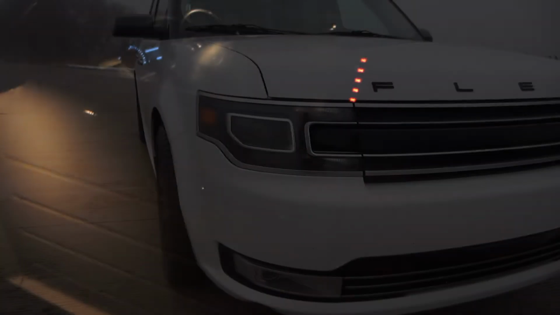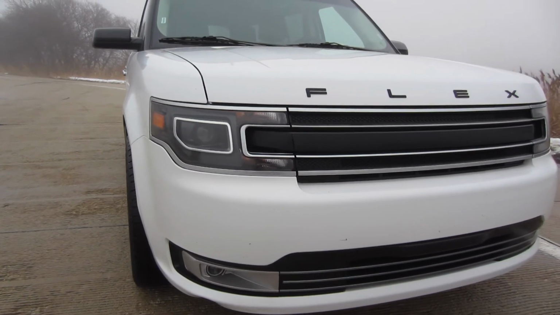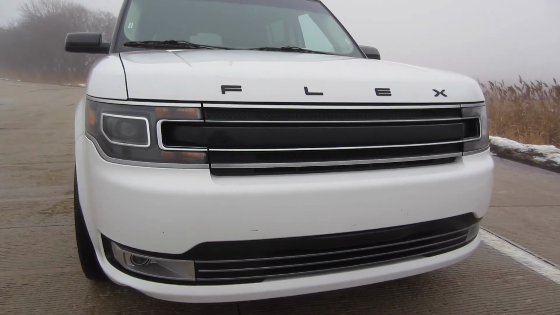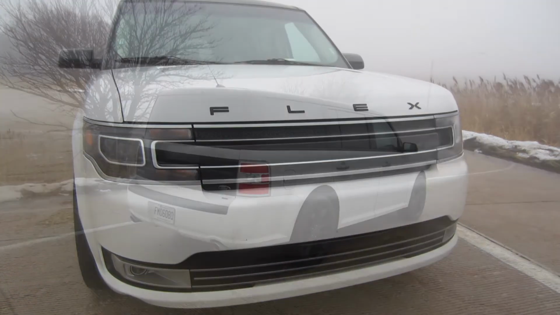So that's it, just a quick little trip in the 17 Ford Flex Limited. Really enjoyed this one. I can't say that enough. There's a full review up on my channel if you're interested.